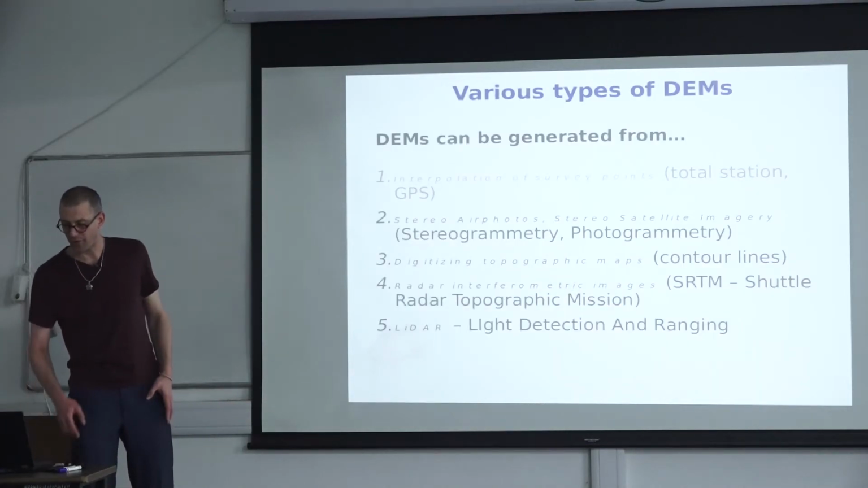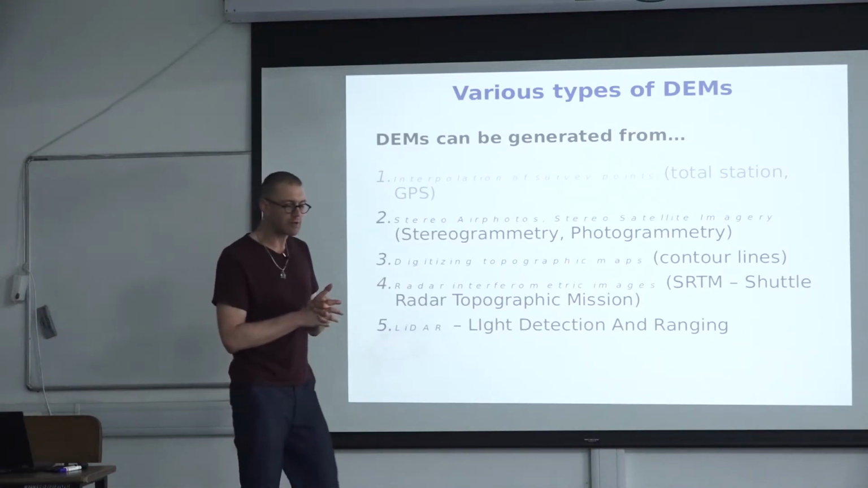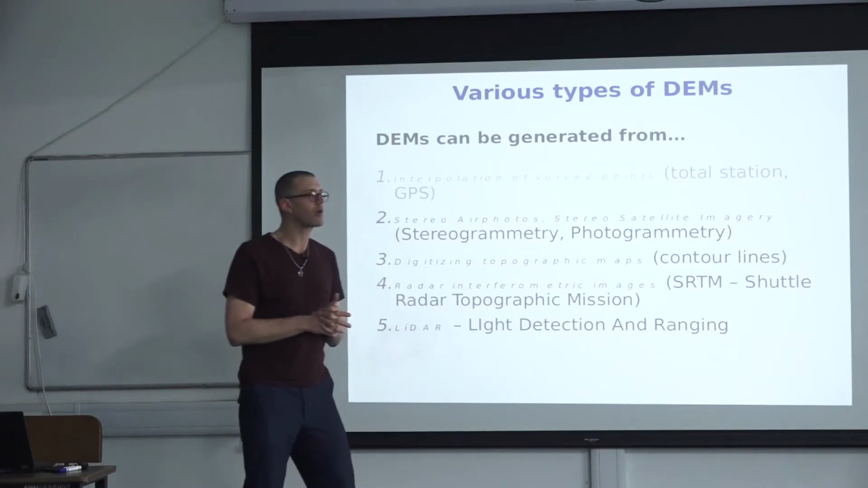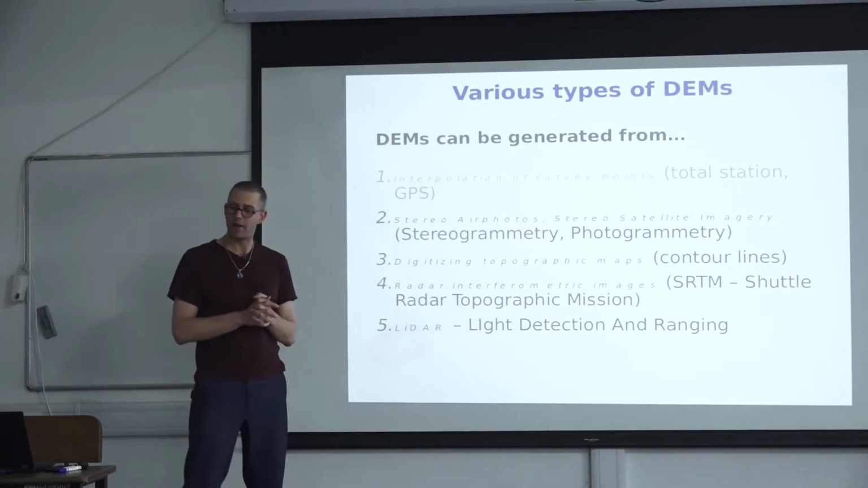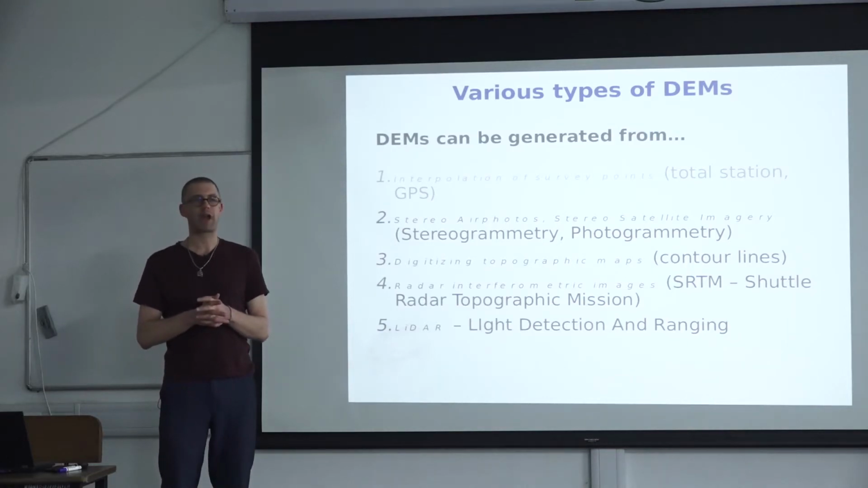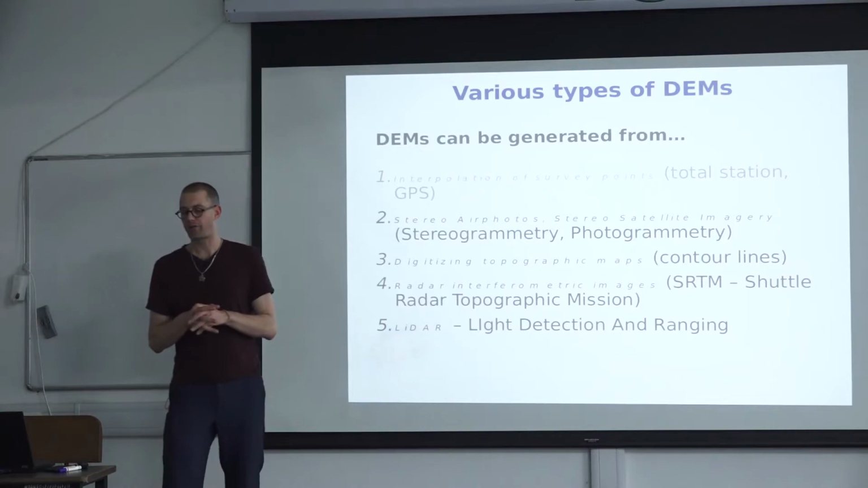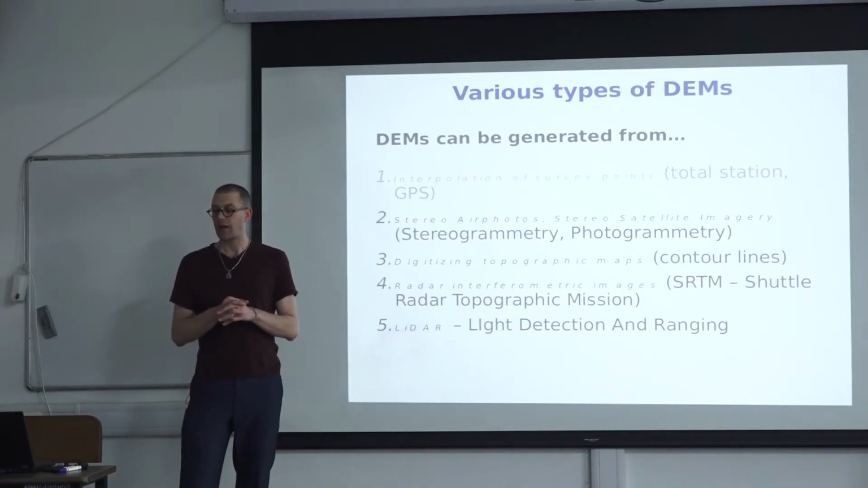Okay, stereo air photos. LiDAR got really big in, let's say, the early 2000s because the lasers got much cheaper at that point. Until then, stereo photogrammetry was the only way of generating high resolution DEMs for larger areas. And it is still a very useful way of generating digital elevation models, just because the newest generation of air photos have 10,